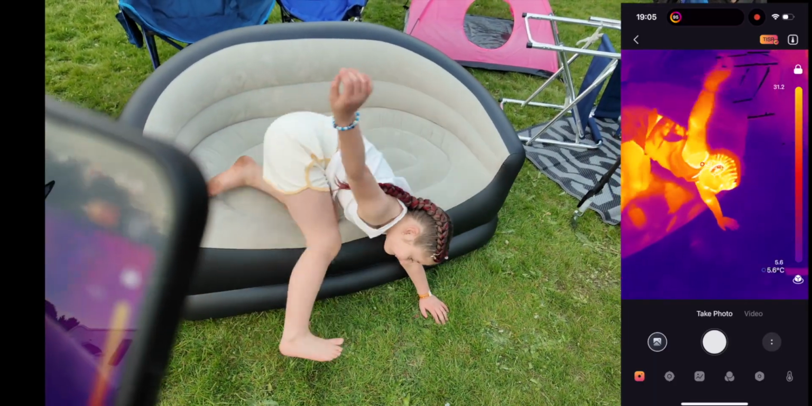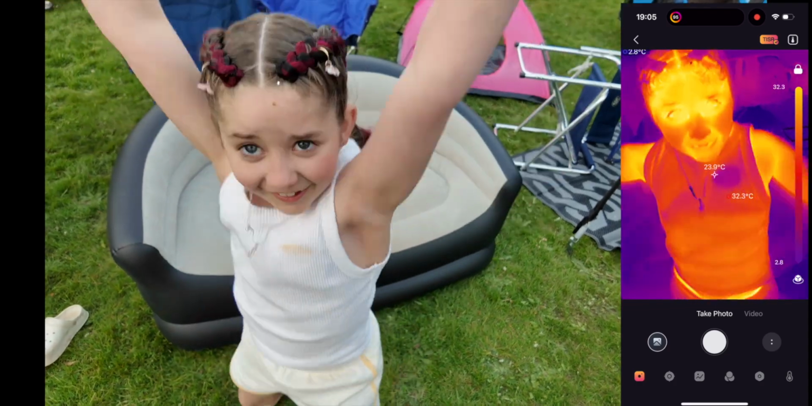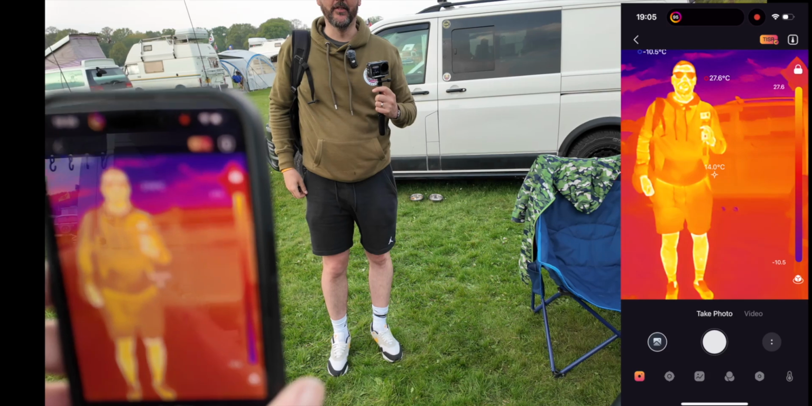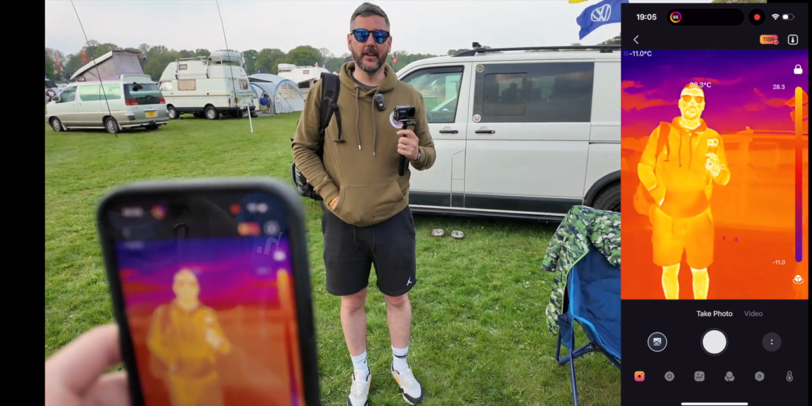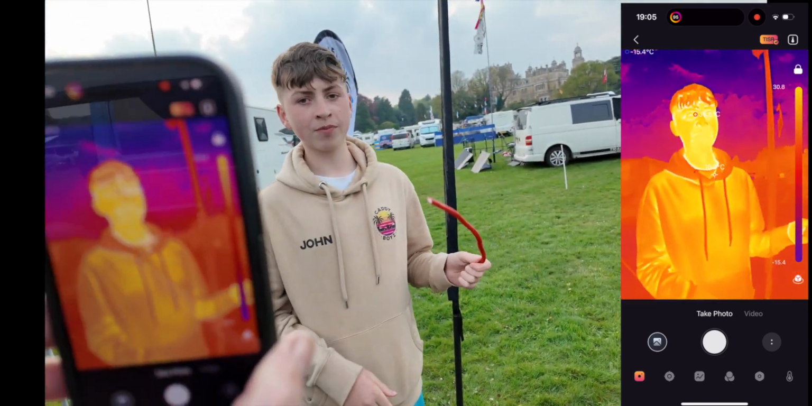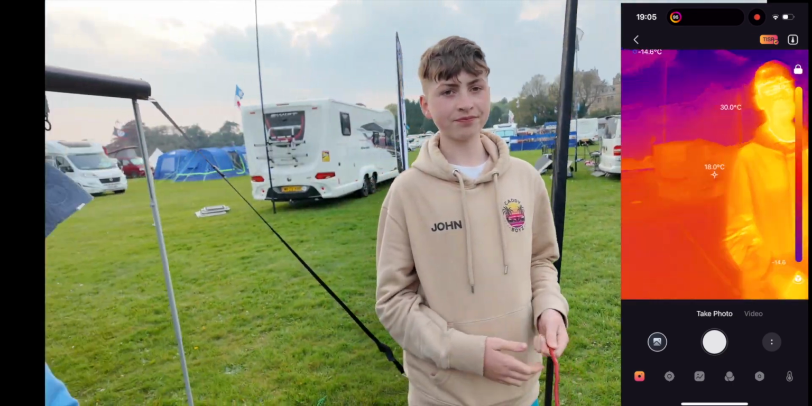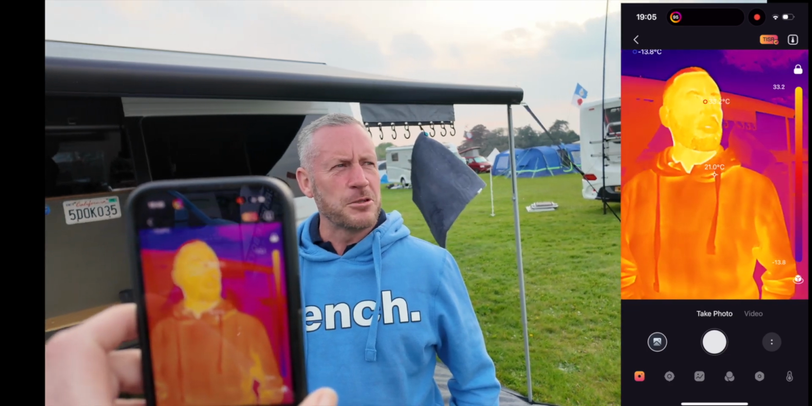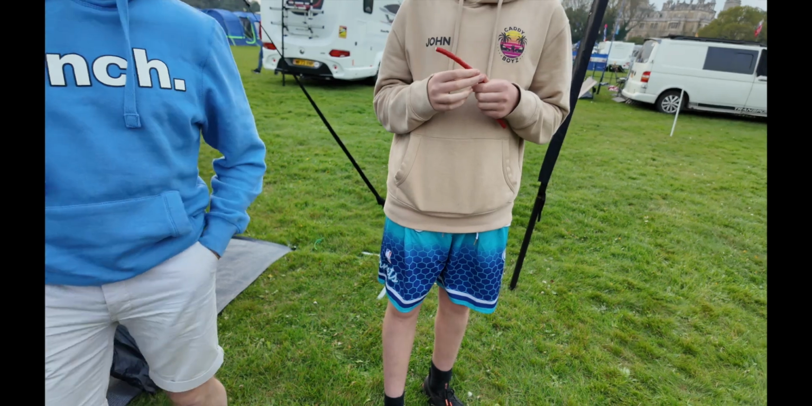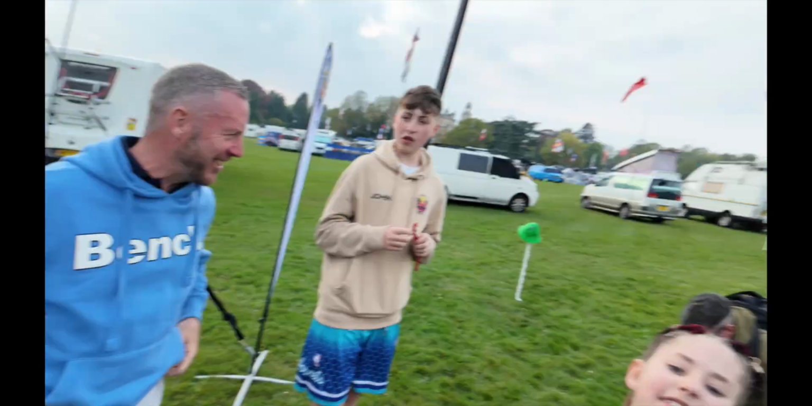George, you've not cooled down yet, 29 degrees. Have you not cooled down? Must be time for bed yet, won't it? What temperature am I running at? Oh my God. 28. COVID. Lee, what are you, lad? 36, it's like a boiled egg. Glandular fever. I was 35 in there.